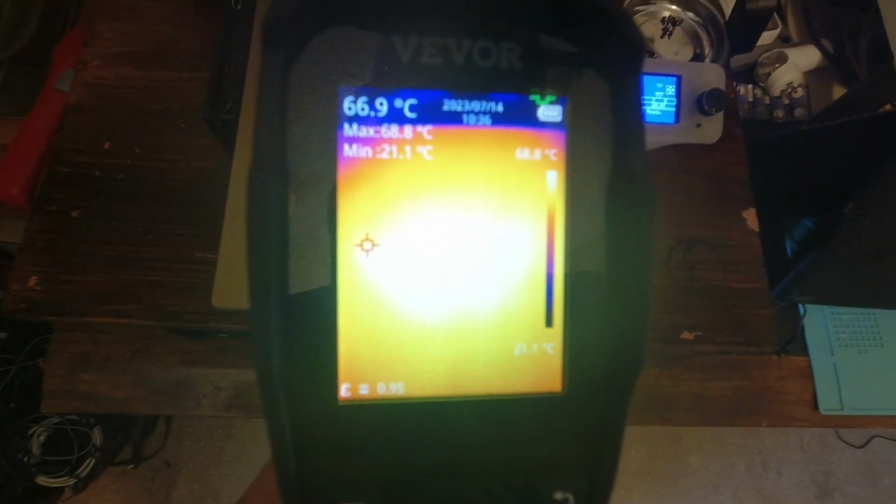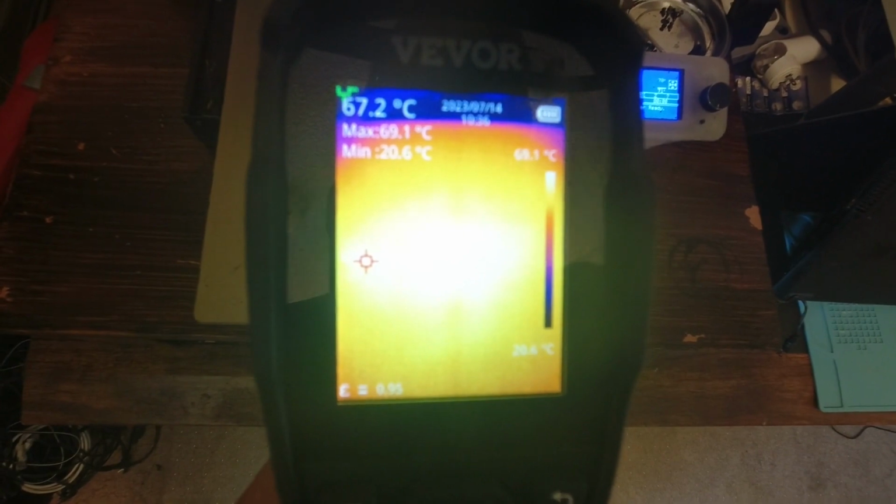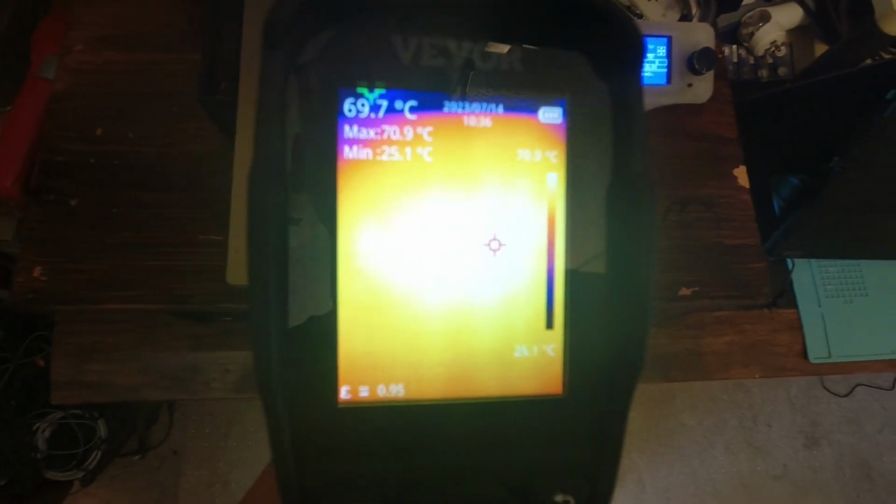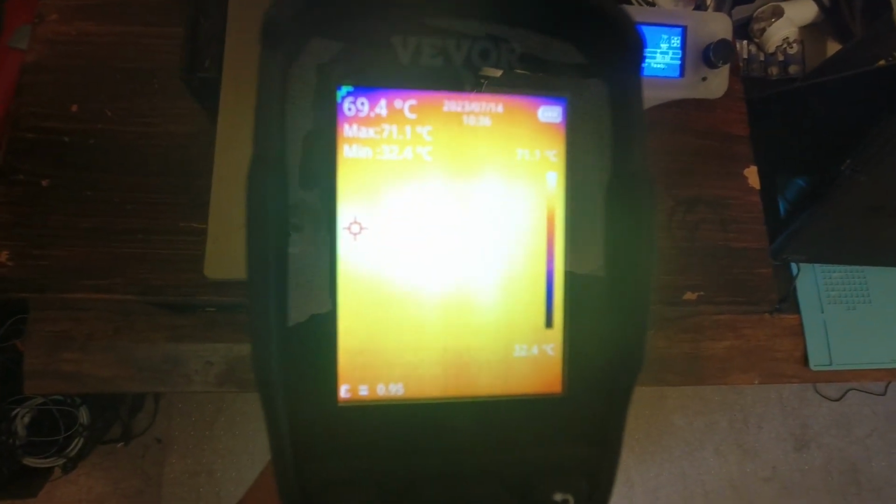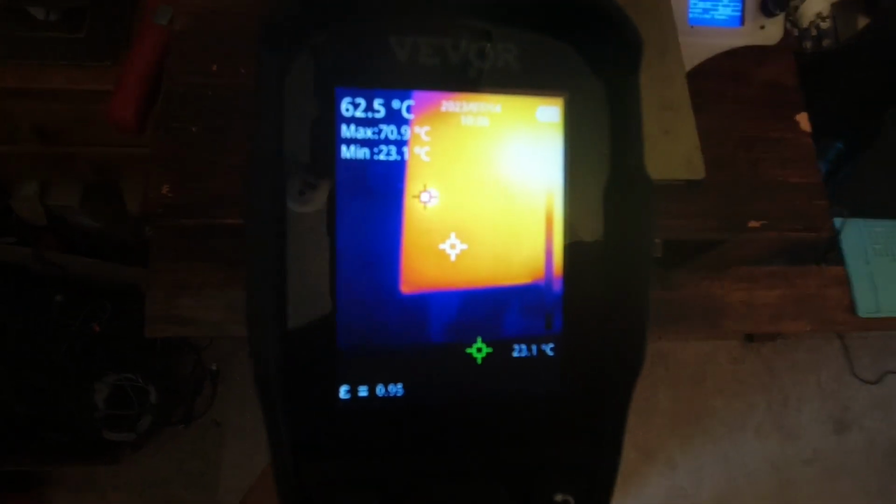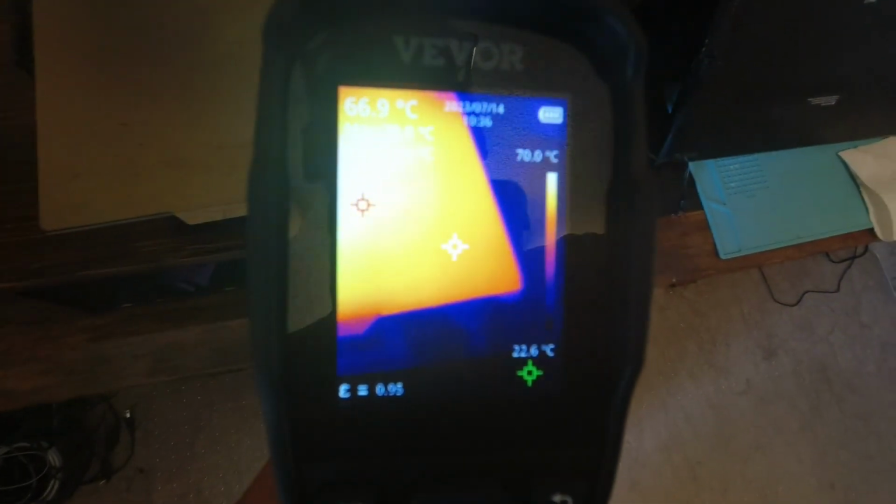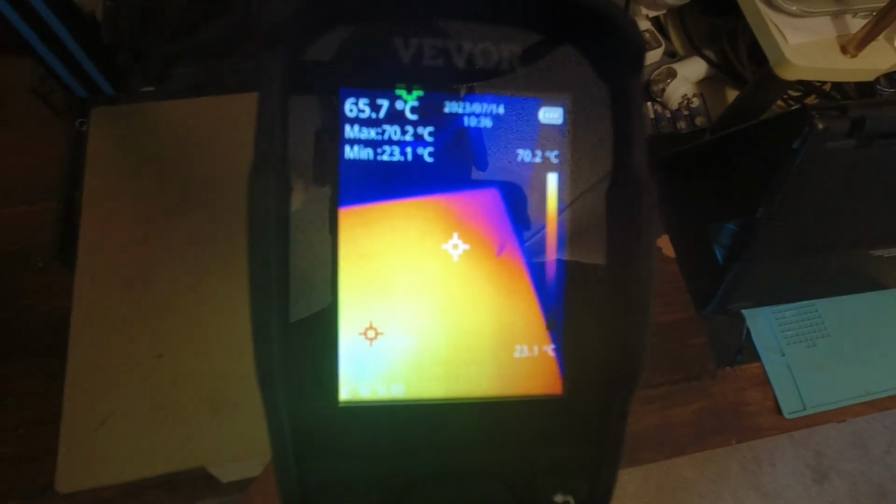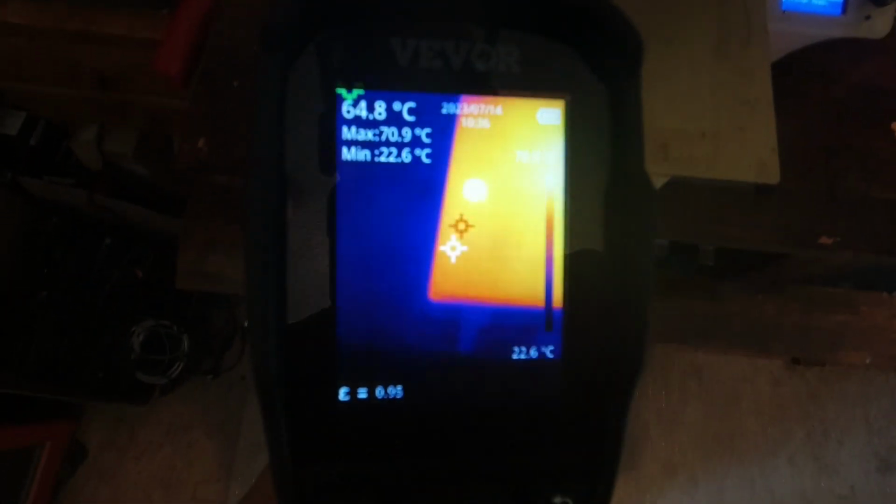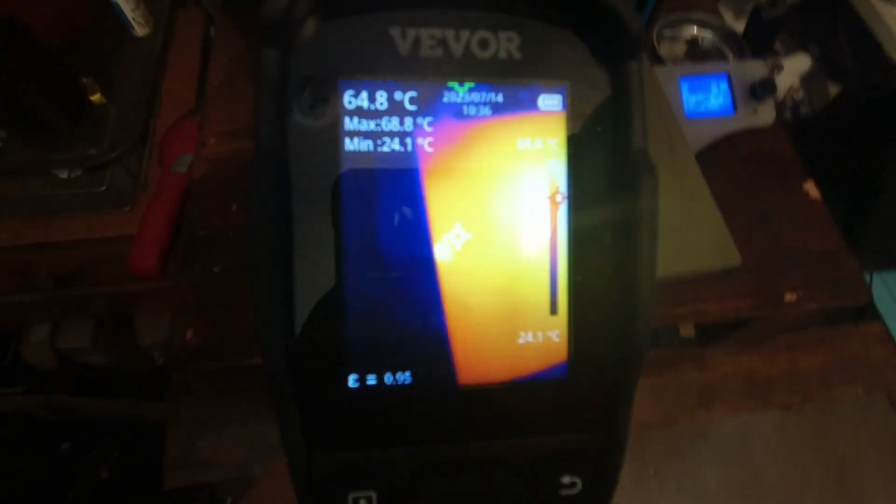The printer screen says 70 degrees, actual 71, and 235, and we're looking at the bed here, and it is 69.7 in the center, and we get out toward the outer edges. Of course it's got a 2-inch square heater. It's not even that big, and it's directly in the center. So of course the solid aluminum bed is going to be cooler out near the edges. It's funny, it's colder out near the rear edges than it is out in the front. Huh, interesting. I wouldn't have thought that, but I've never thought to check.